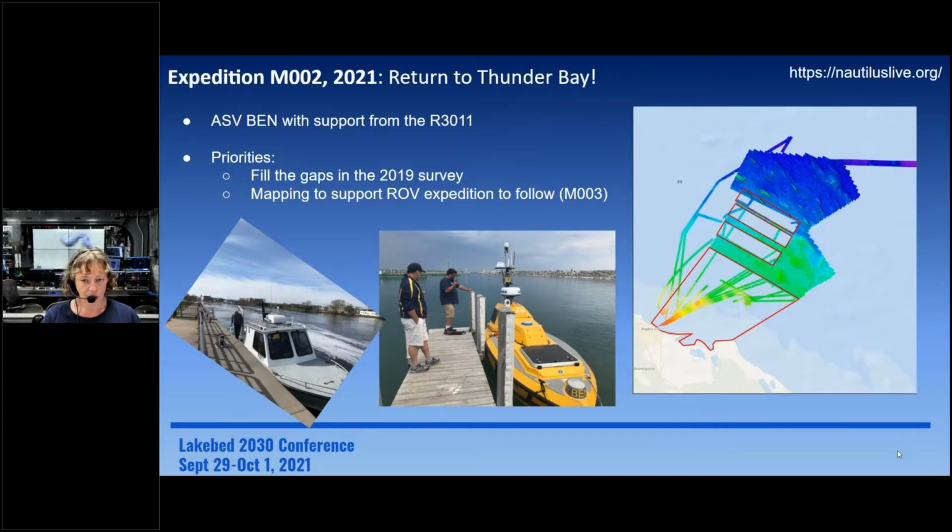All right, so 2019 was very successful, got a lot of data for the sanctuary. We got to come back. We were going to come back in 2020, but things got crazy, as we all know. So we returned in 2021 for actually two expeditions, M002 and M003, two mobile expeditions, again supported by Ocean Exploration Trust.